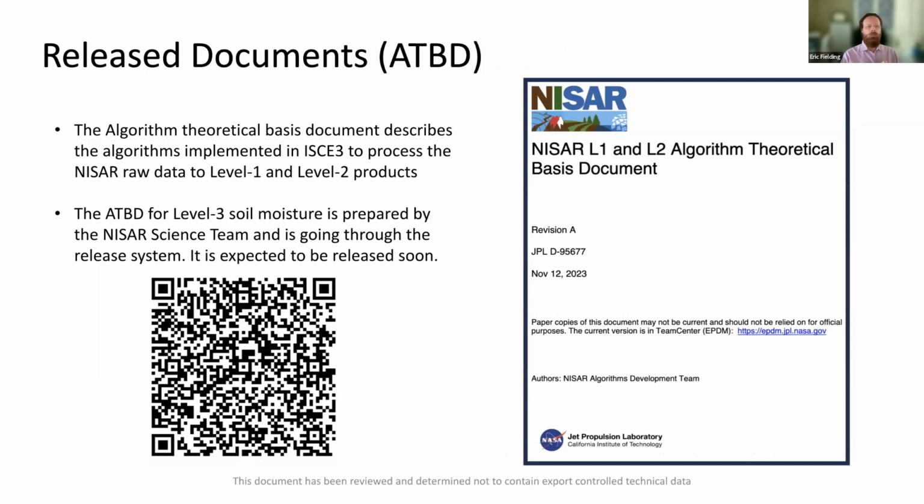NASA uses this term, the algorithm theoretical basis document, often abbreviated ATBD. This describes the algorithms that are used to process all of the data.